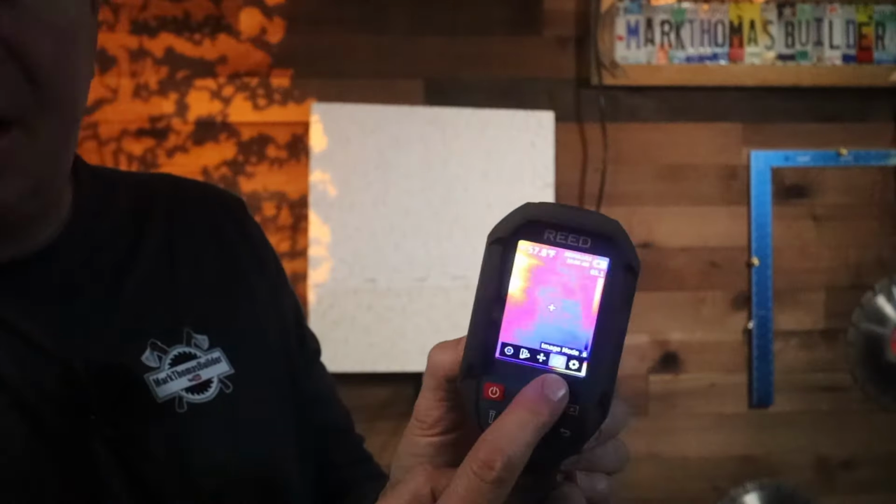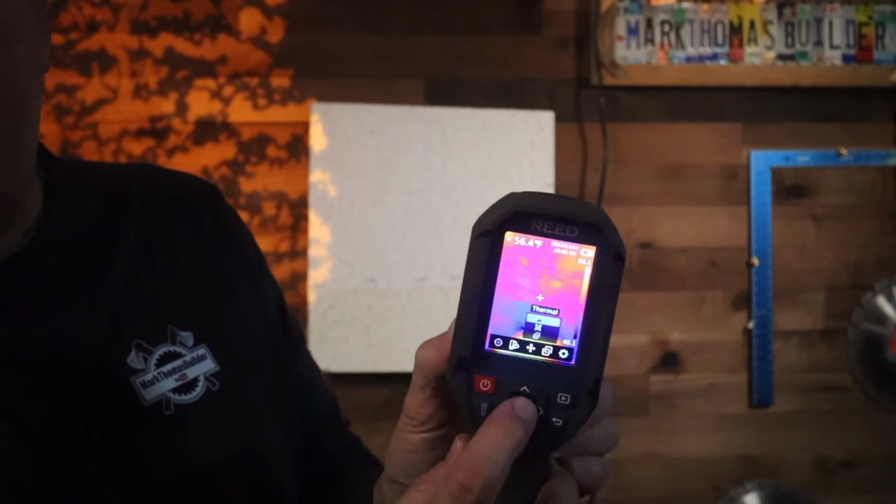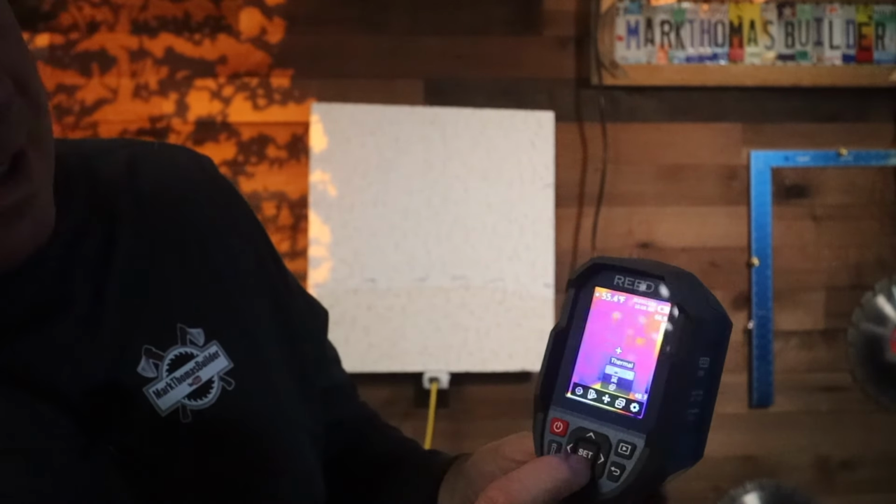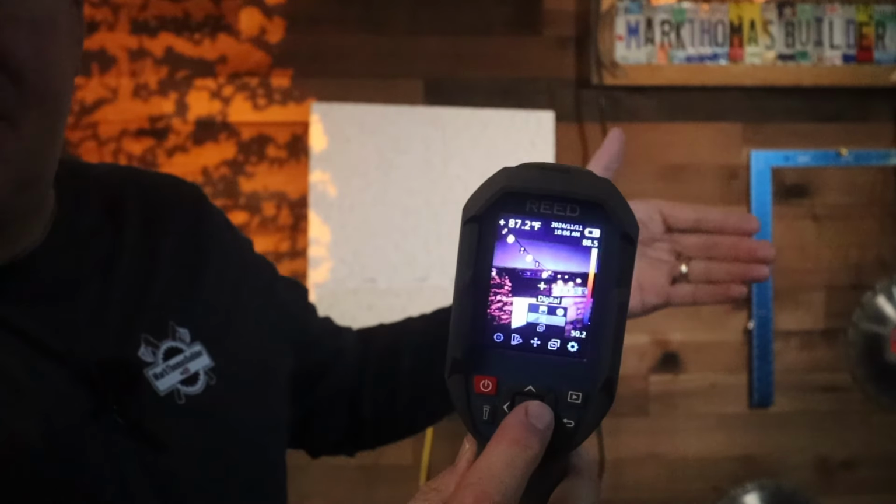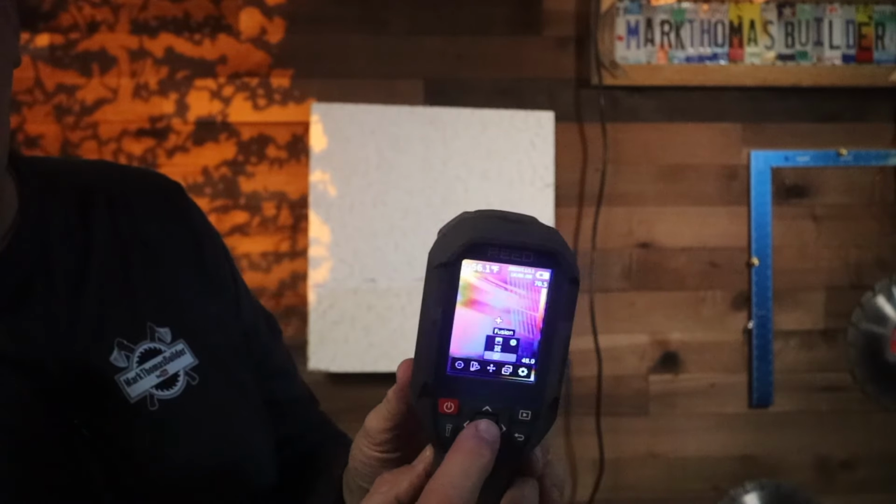So there's one other setting on here to point out, the image mode. Right now we're on thermal. That's probably the most common one. Now if I scroll down, it goes to digital. So you can see how that is different. And then right there is fusion.